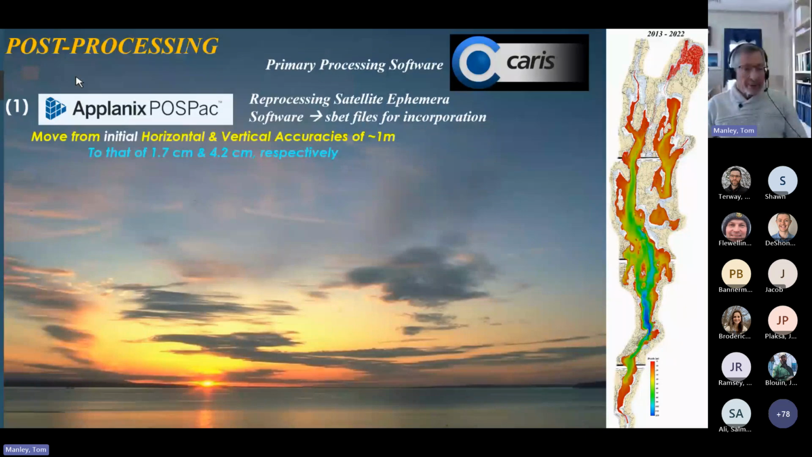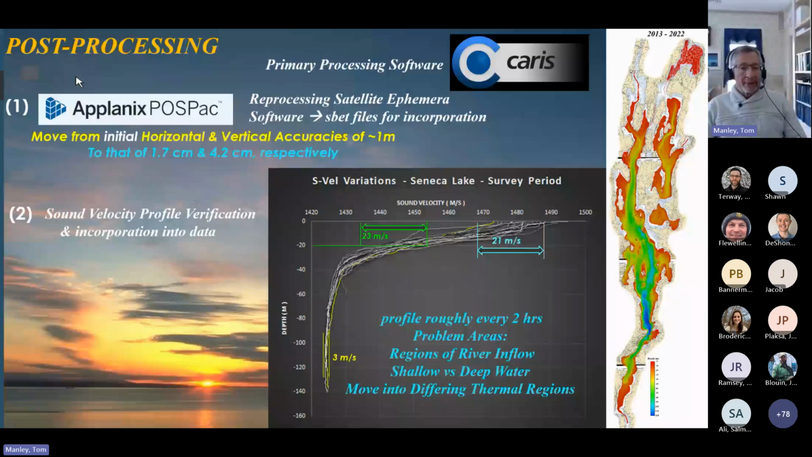The second step was the creation of verified sound velocity profiles within yearly folders through the process of restructuring the original profile data, verifying its time and location with logbook information, and finally, ensuring that each profile possessed a smooth and continuously increasing sound velocity profile from top to bottom.